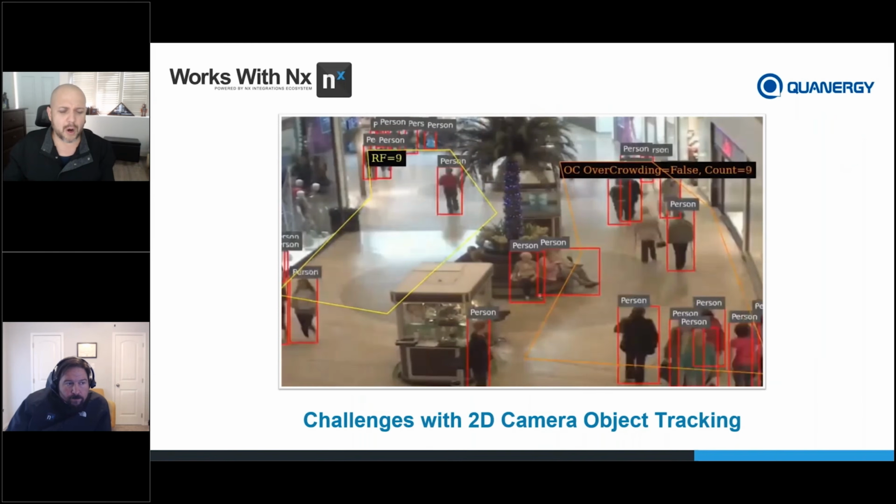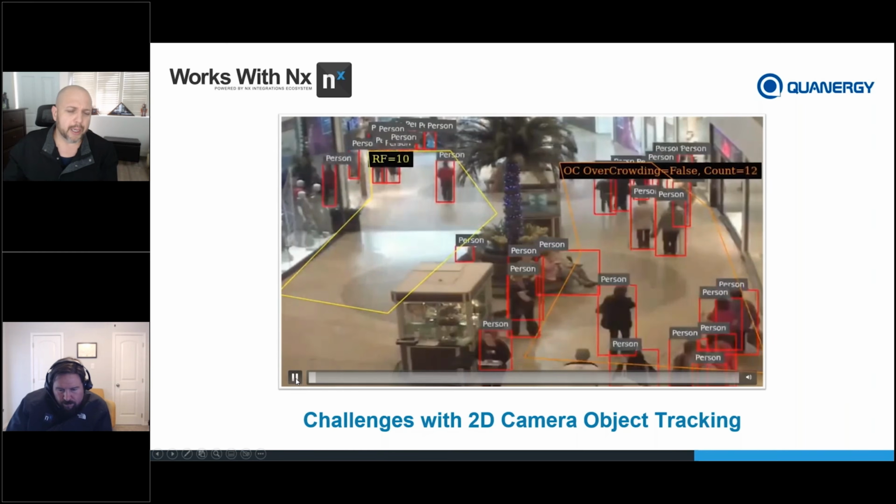Now, as far as challenges with object tracking from a 2D perspective and a 3D perspective, you guys have seen this before. From 2D, you're going to see one here when I click play.